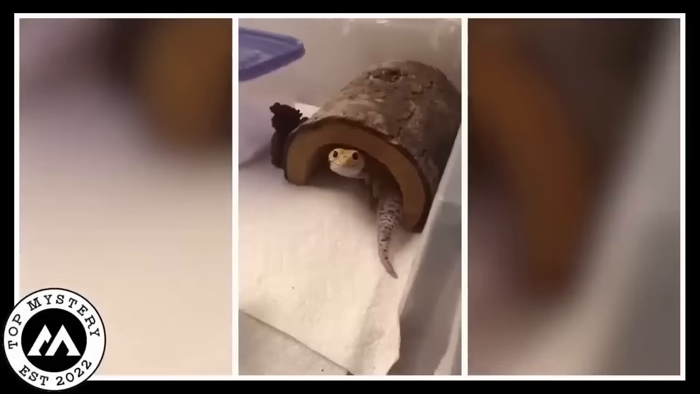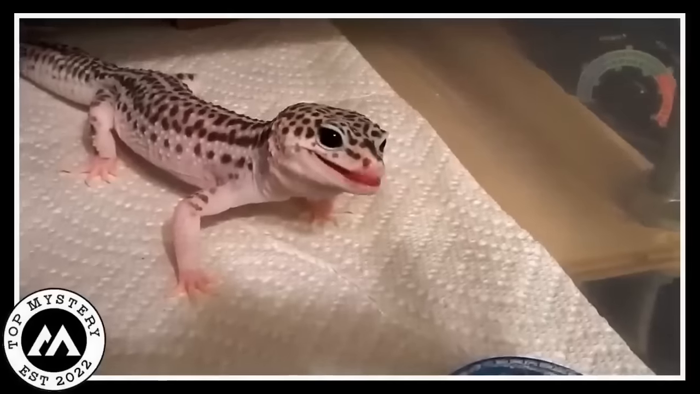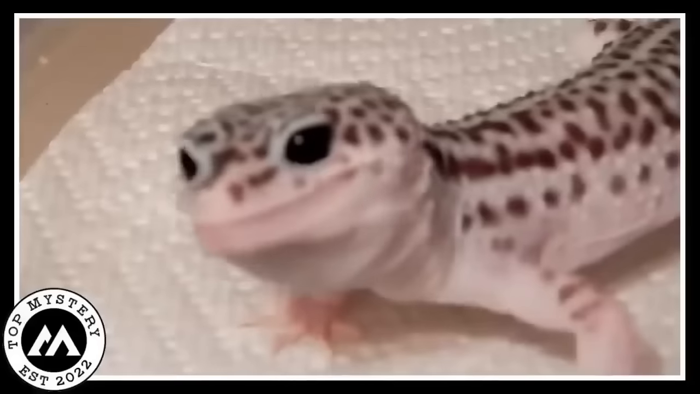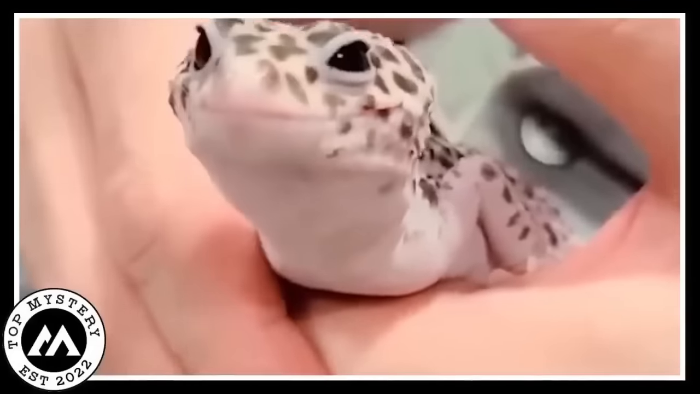Those big eyes make the gecko look so beautiful, you can't help but go, "Aww." It's like a tiny scaly model posing for the camera. So, there you have it. A gecko making a grand entrance, stealing hearts with those mesmerizing eyes, and basically being the cutest reptile ambassador ever. Who knew a little lizard could bring so much joy? It's the simple pet moments that make life so much brighter.